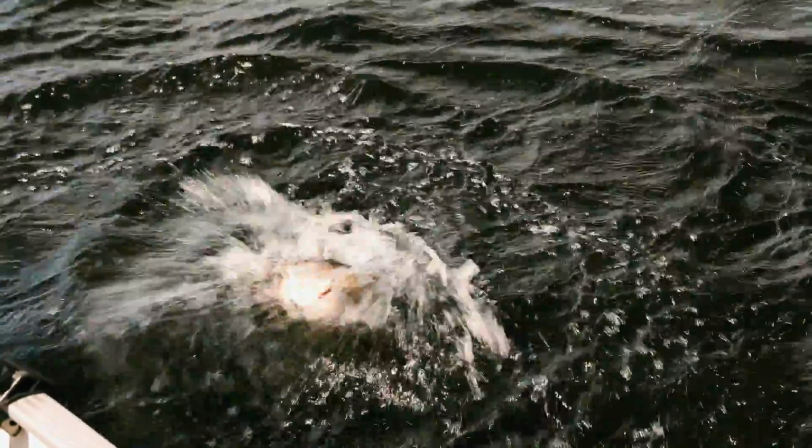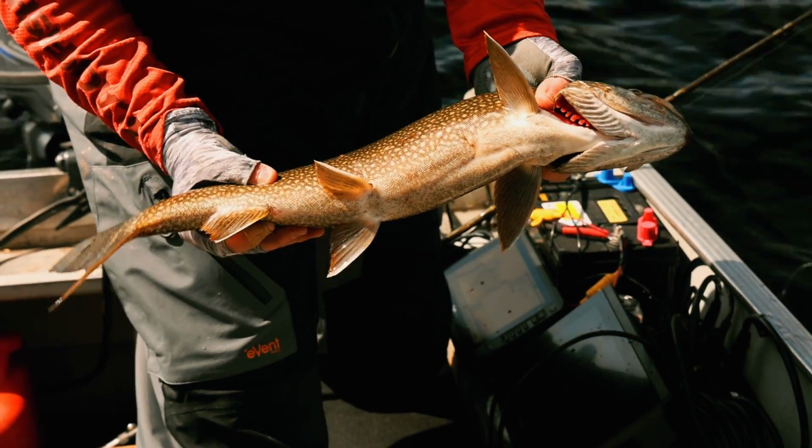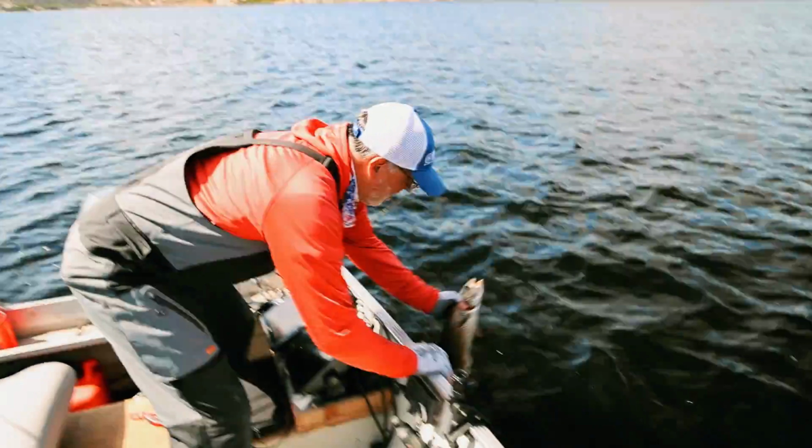Boy, did he T-bone that. Oh, wow. Just the colors. That big old powerful tail. I mean, that tail on a big fish packs a lot of power. See you in 40 years, dude.